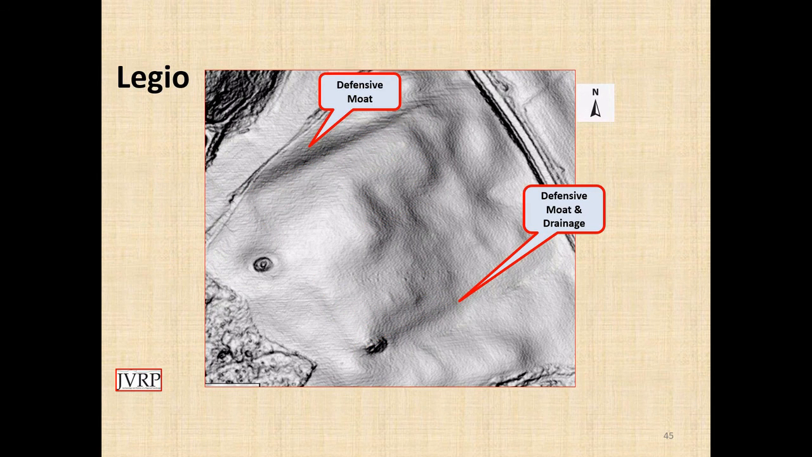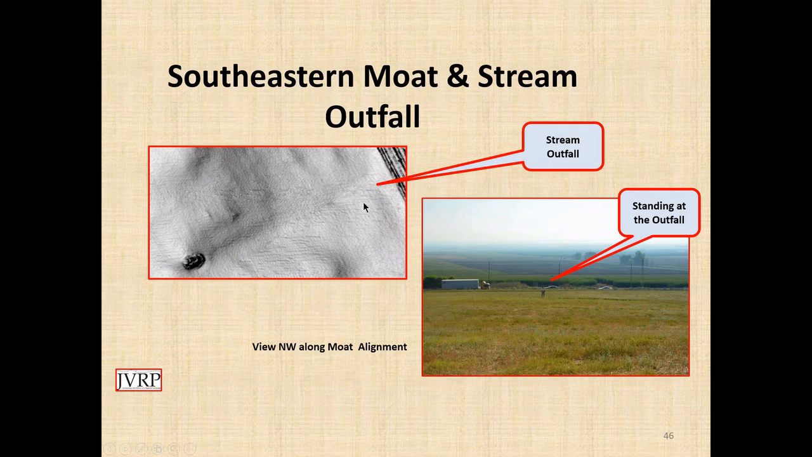You can see the moats and the drainage areas of the Legio camp as well. And their drainage area jumps out in the LIDAR, which standing on the ground, all you can see is a footpath. And this, in the distance here, Route 65, is in fact what was the old trading route for several millennia.